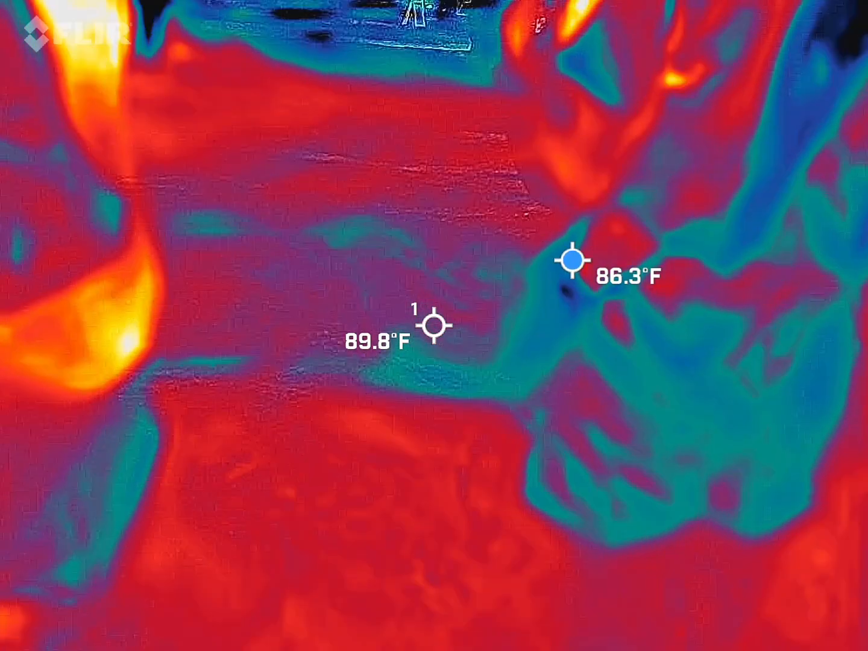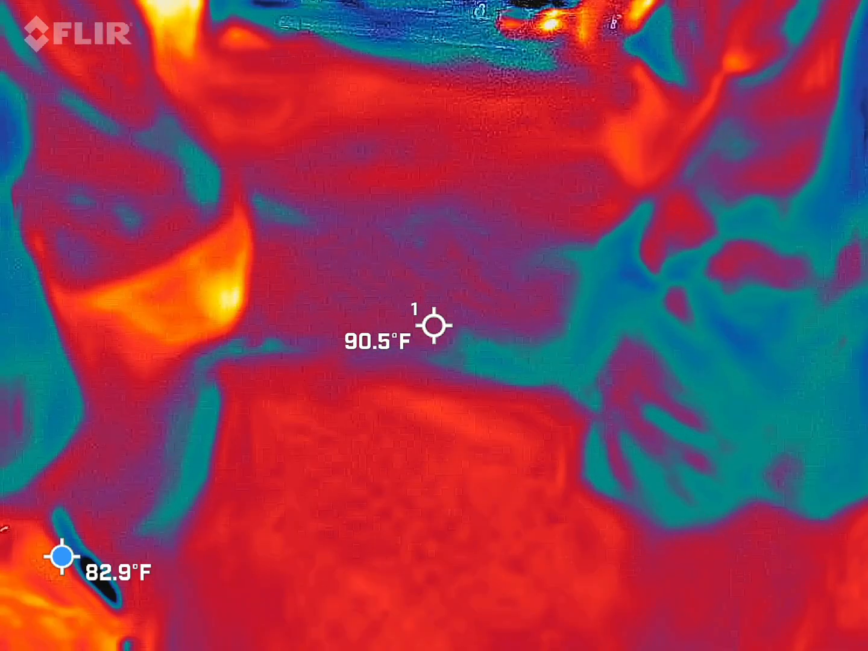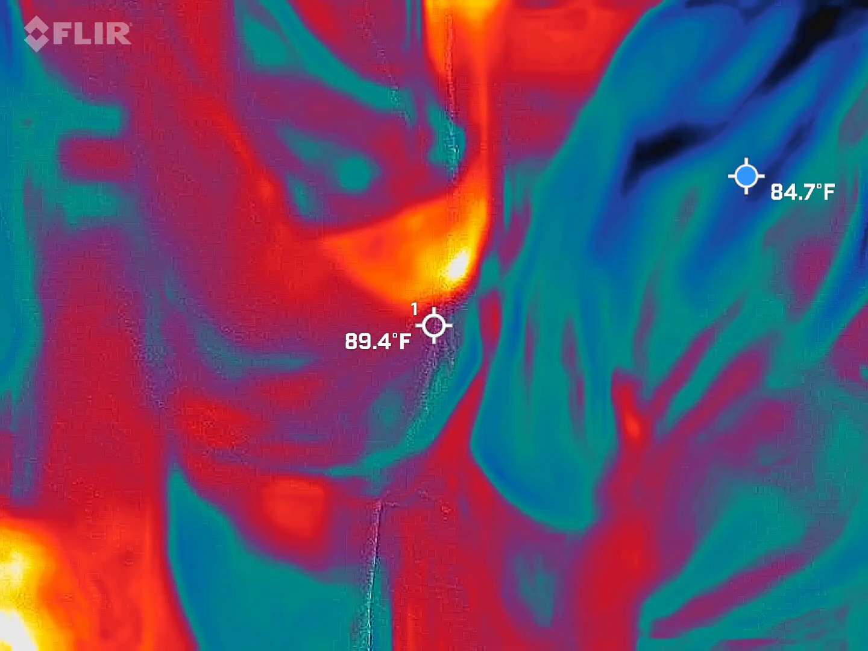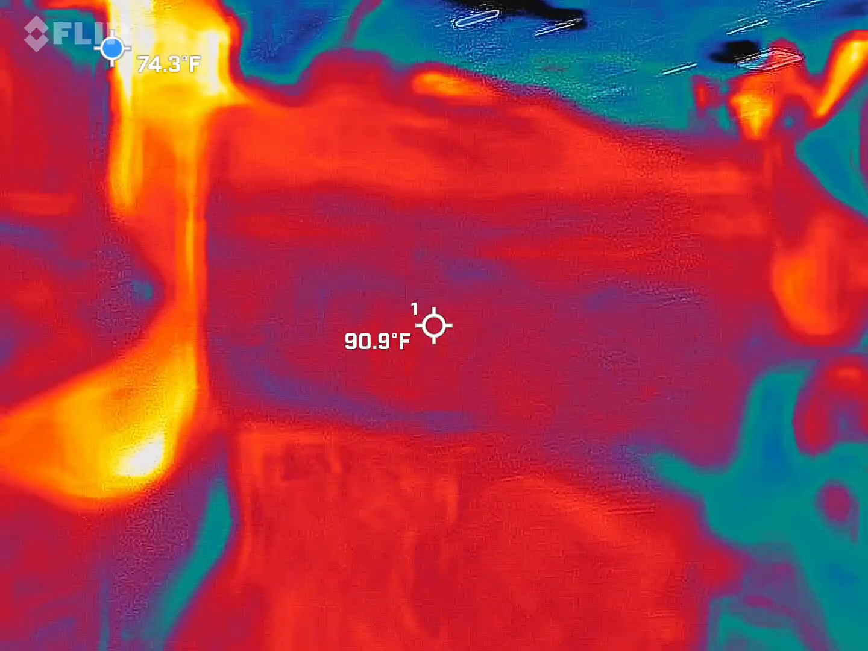I mean, it changed quickly. Wow, this changed its shape. Talk. Wow, that's a completely different shape. Even the light isn't affecting it either. Disc. Disc.